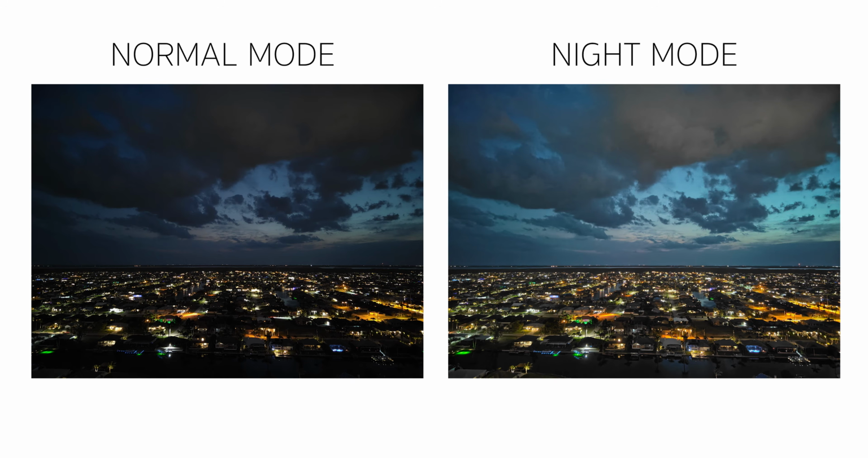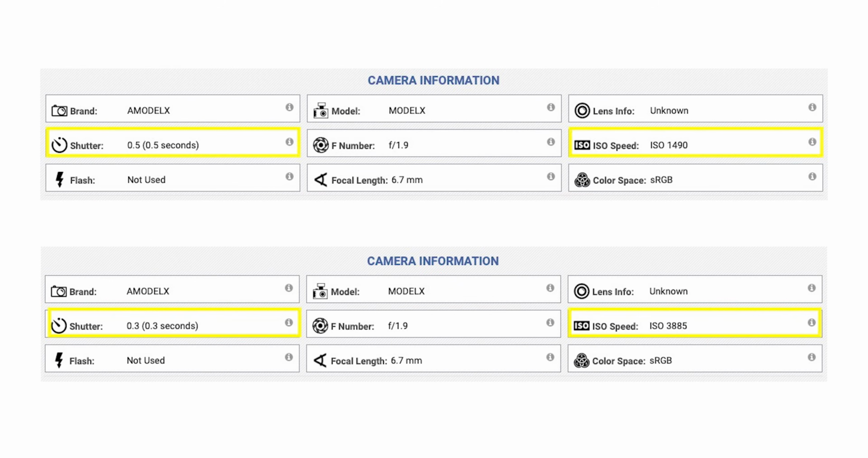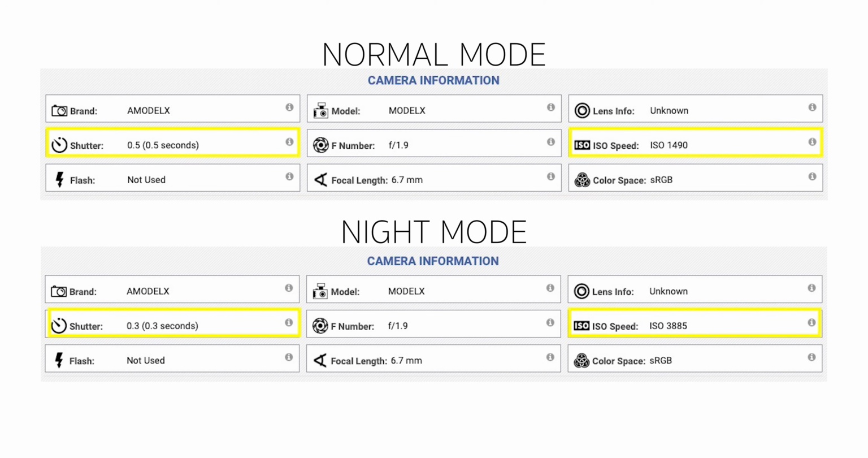Now, we will show a side-by-side photo between normal mode and the night mode turned on. Again, you can see the clear difference between the photos, and they were literally taken 10 seconds apart, and it's obvious that there is much less grain and noise on the photos compared to the video. And you can clearly see the definition and the outline of the water, as well as illumination of the streets, rooftops, and front yards. We pulled the metadata, and as you can see here, the shutter speed on the night mode slowed down and the ISO went from 1490 to 3885.